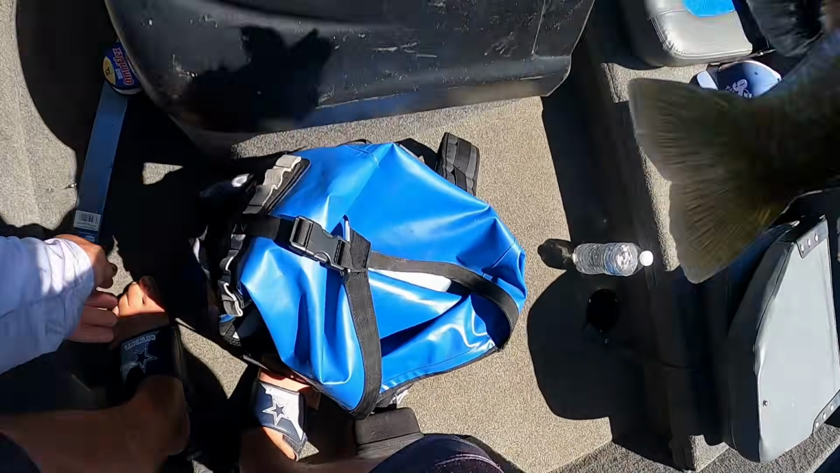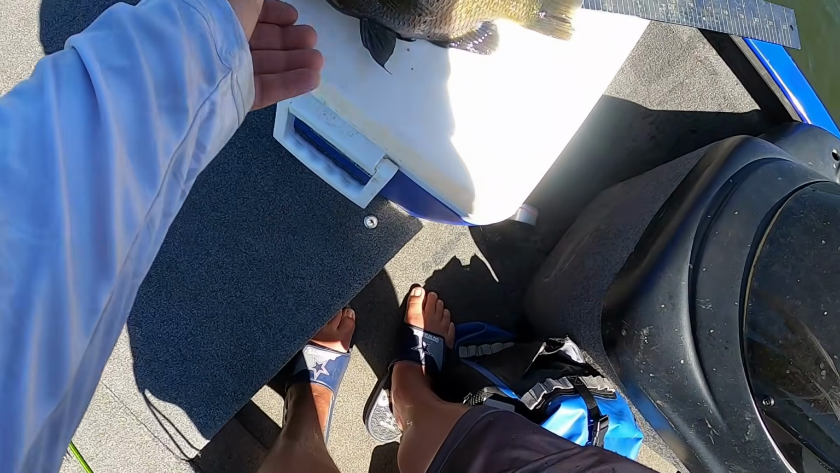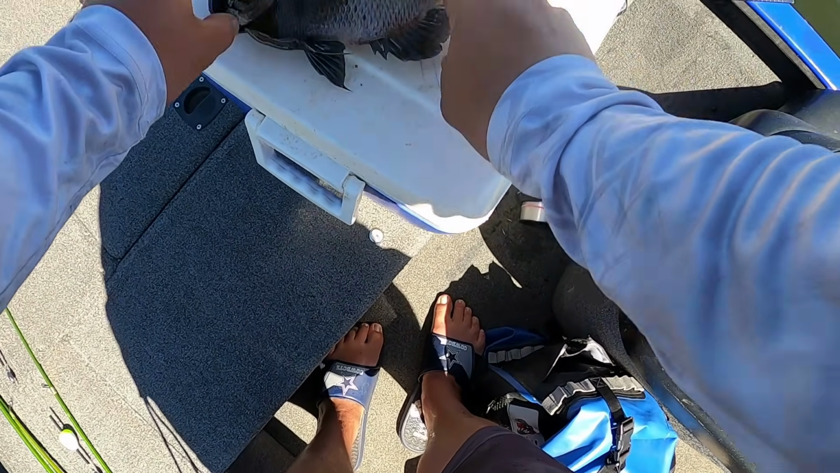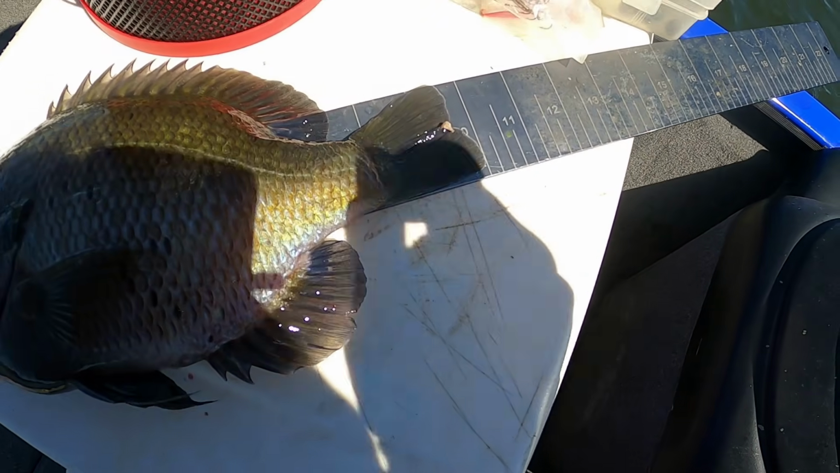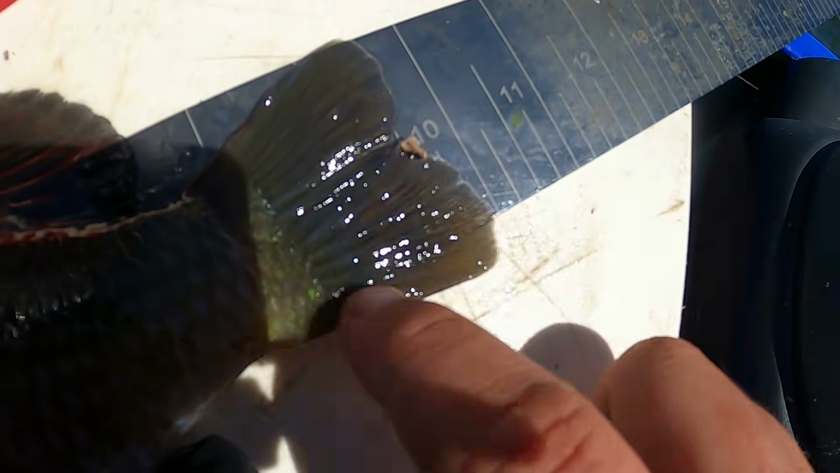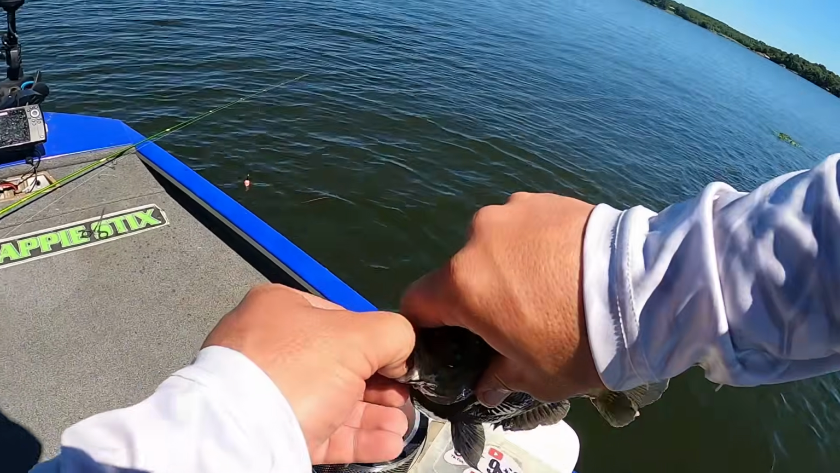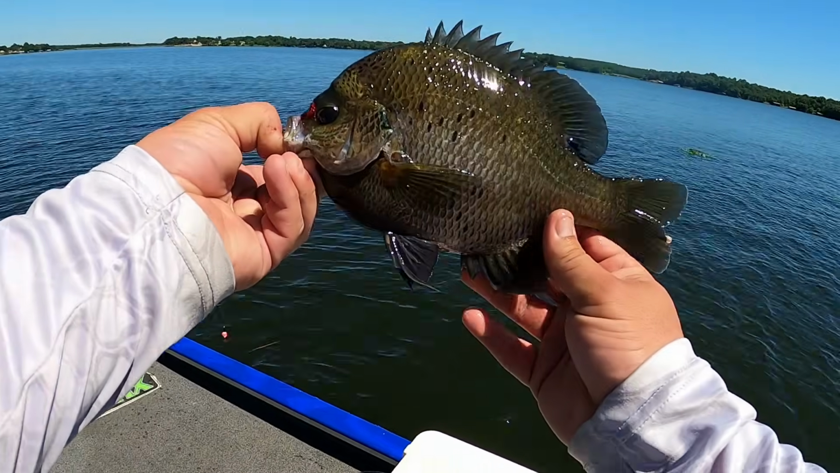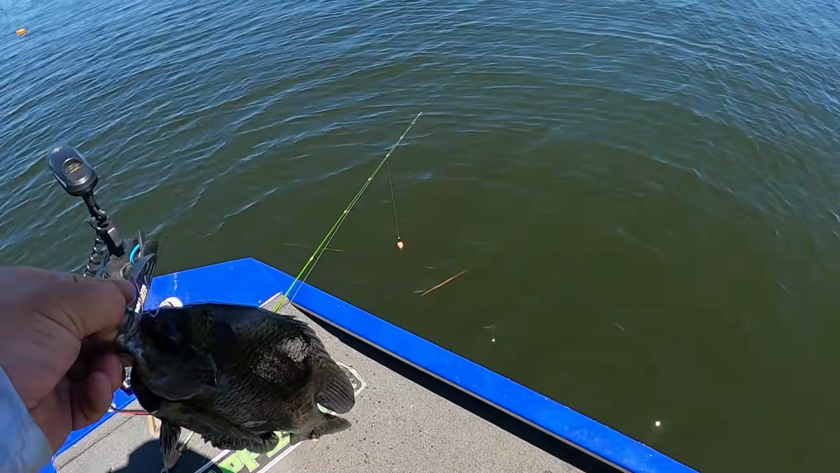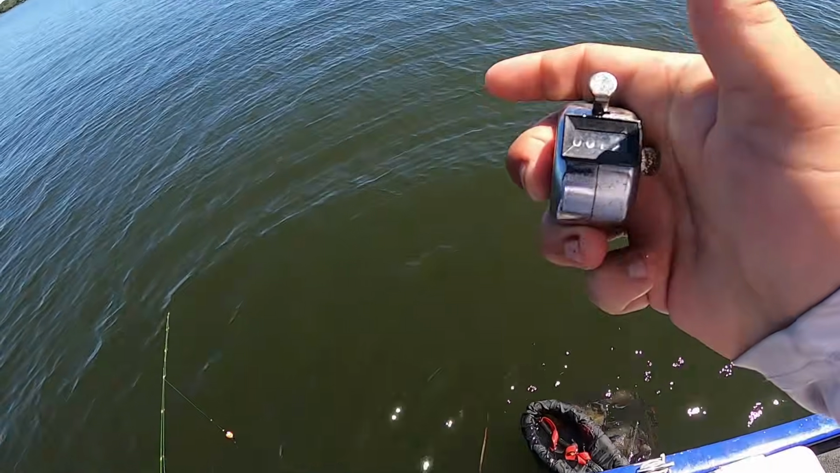Let's get a little measurement on him. Oh yeah. Hey guys, that's right at 10. 11's right here, 10 is right there. Right at a 10-inch bluegill. That's a big one. Freaking stud. In the thump net, baby. Hey guys, that's a smooth dozen.